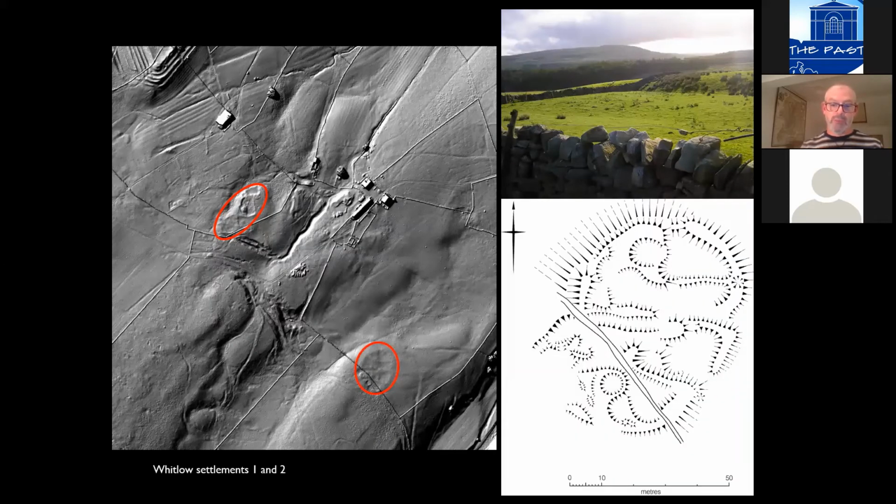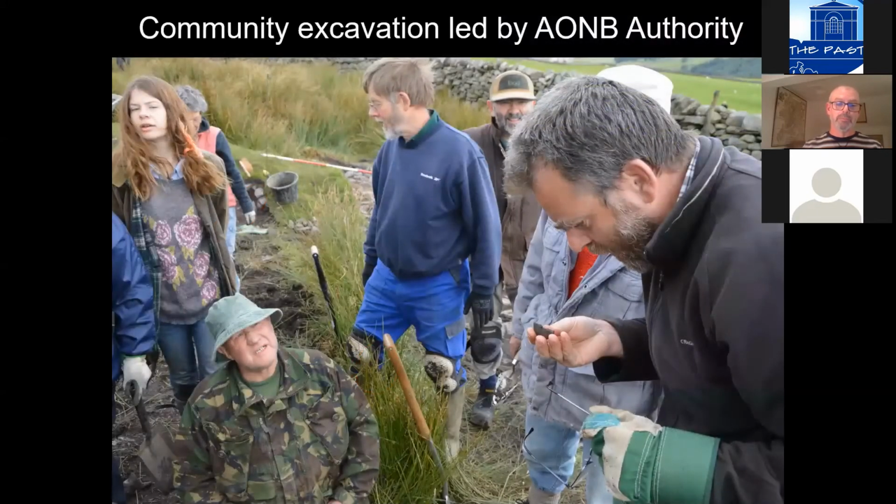But we mapped it on the ground, and that's what it looks like. That's the humps and bumps. You can see the marks of roundhouses and little yards and pens, and a sort of encircling bank protecting the whole thing, presumably with a hedge or a fence running along the top of it.